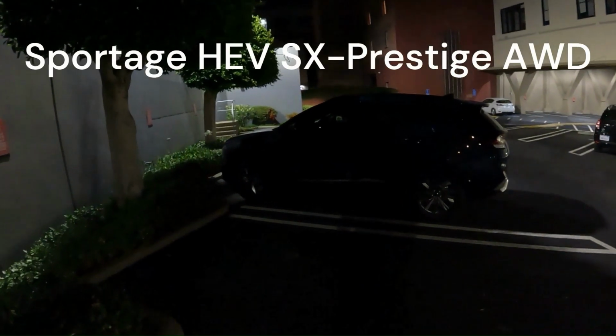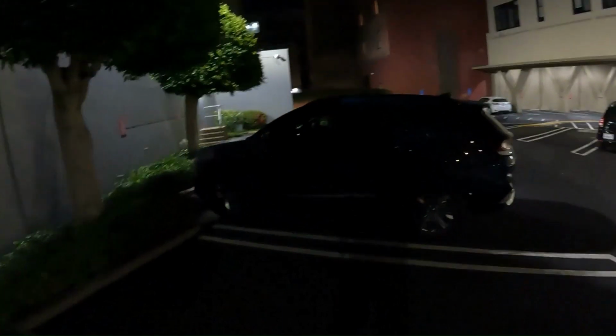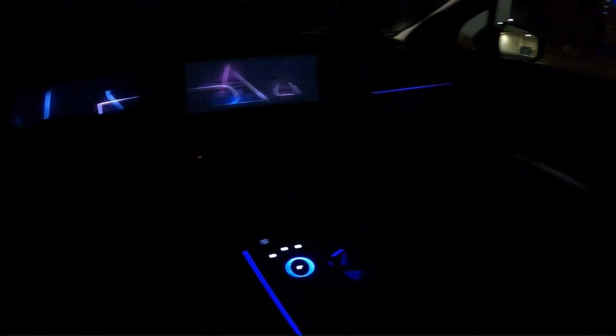Okay, today we're doing the night drive of the Sportage SX Prestige. As you approach the vehicle, the puddle light will turn on the driver's and passenger side doors, and you'll need to press the button to open it. When you first come in, you get the ambient lighting and the welcome.